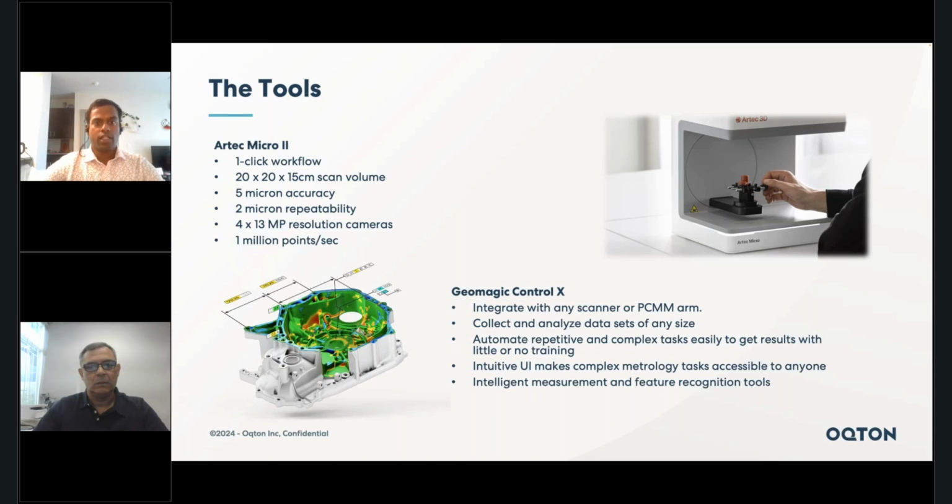The software interface of Control X is also very CAD-like. It's designed to be very intuitive and quick to learn and requires very little time to master. And we have also equipped the tool with a lot of inbuilt capabilities to perform advanced things like feature recognition, which makes the dimensioning and other metrology process very easy and also very quick to use.